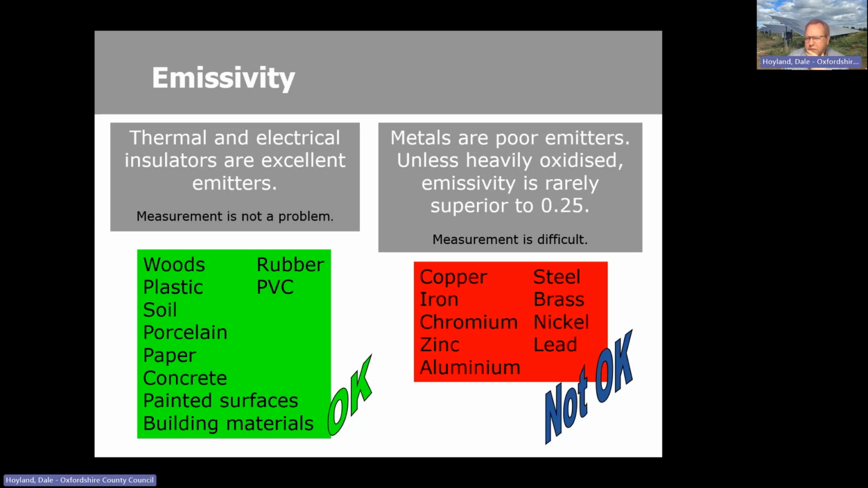So are there any questions on emissivity? Don't want to dwell too much, as I say, on any of these technical aspects, because you only need to be aware of them. You don't need to know all the ins and outs of it. It's absolutely fine, and the camera will generally sort itself out and give some good images.